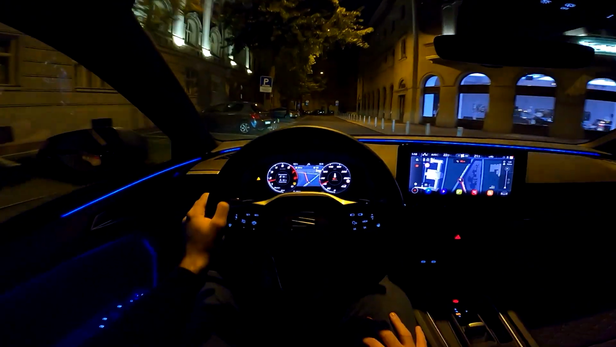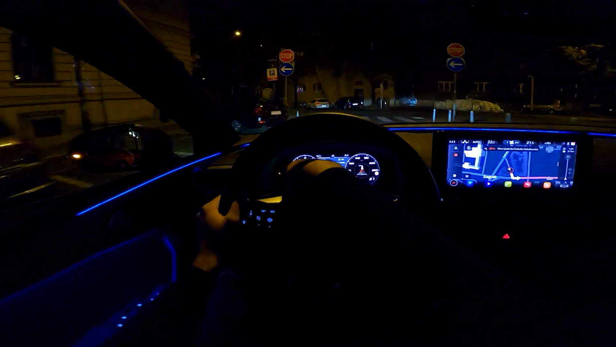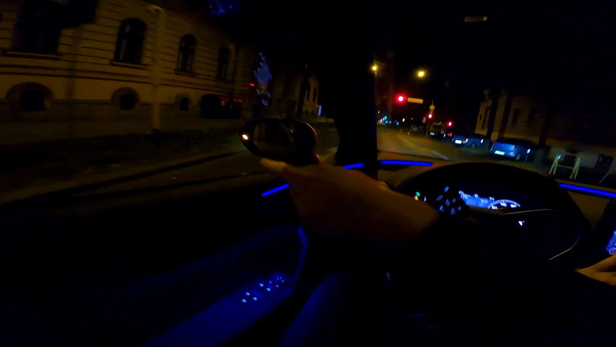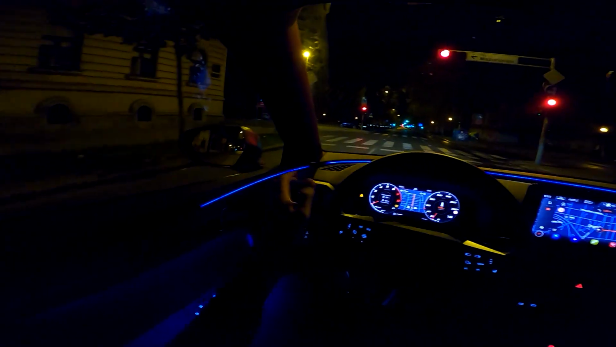This was the sound of the indicator. We are located there, and you can also see the indicator on your mirror.